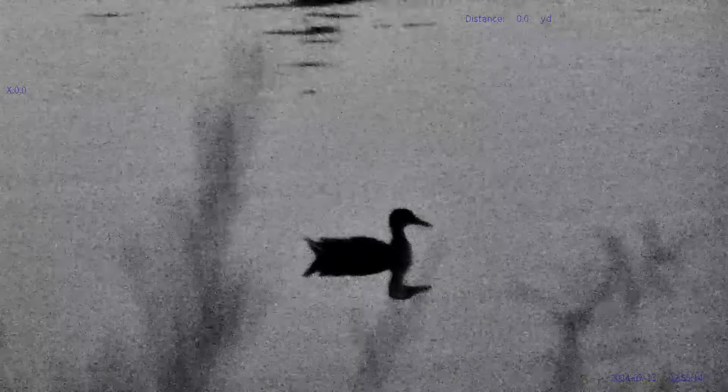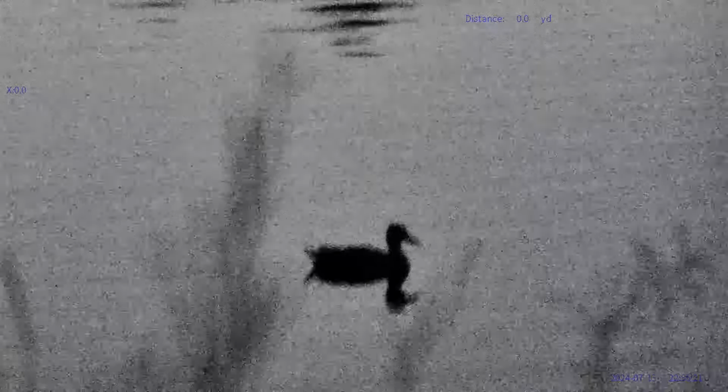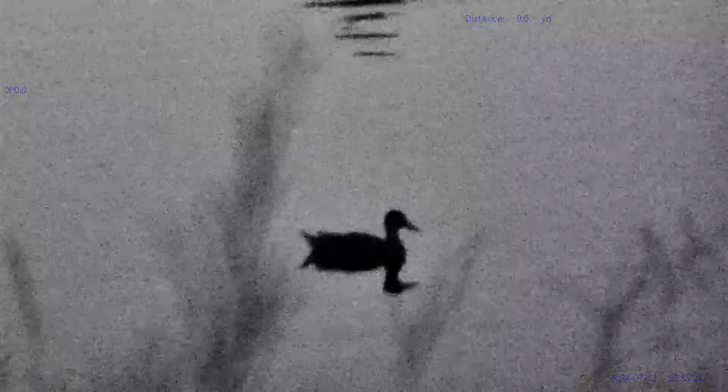Okay, that's pretty cool. So I just came off the hill and I'm looking over the lake, and I can see ducks and stuff here. And this is with zero IR on. This is just using the ambient light with the Sony Starvis chipset in there. No additional IR here, and I can just see over the lake and all these ducks and stuff. Pretty cool, just using the ambient light that's coming down from various light sources onto the lake. So pretty good image quality, man, especially for no IR. I mean, look at that, very sharp.